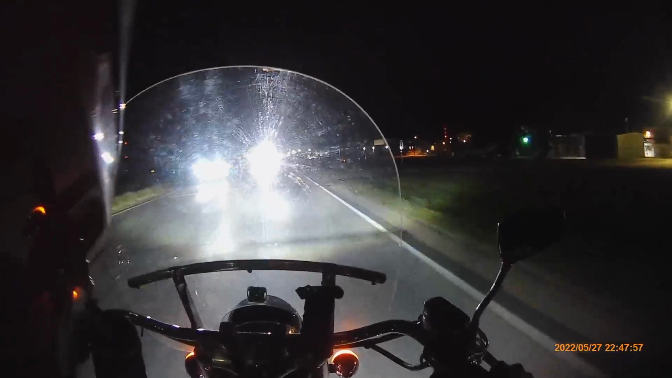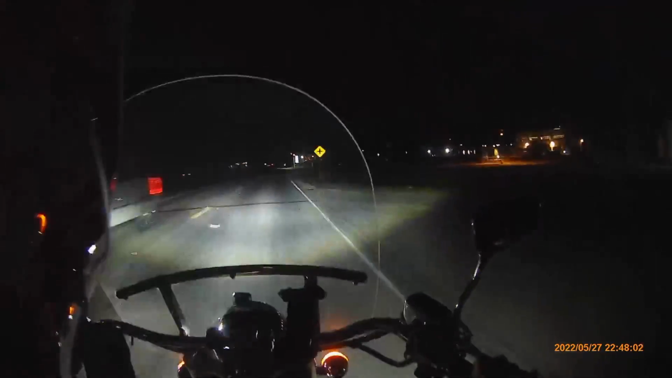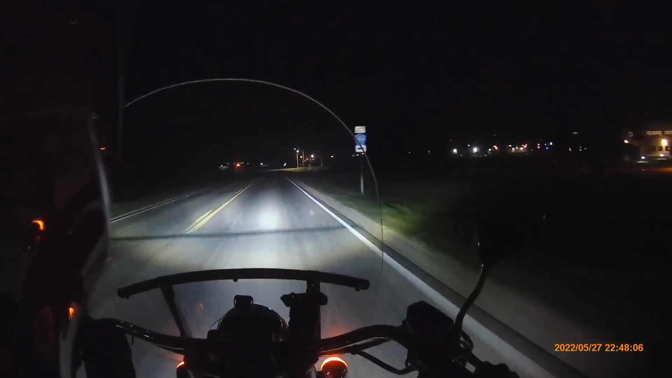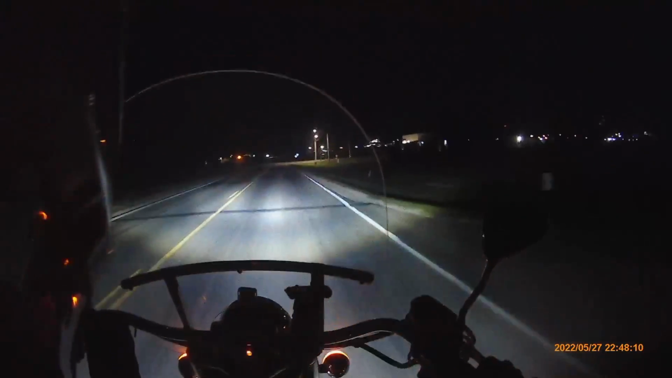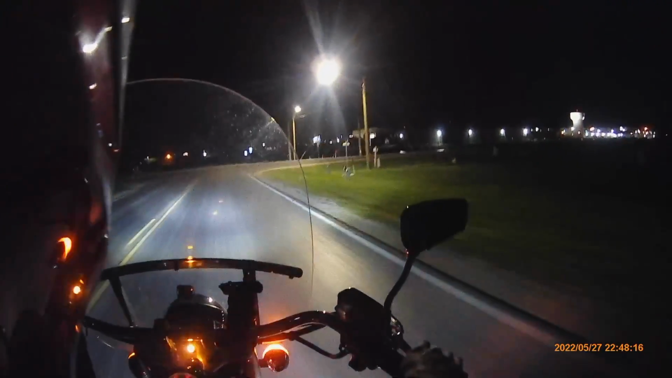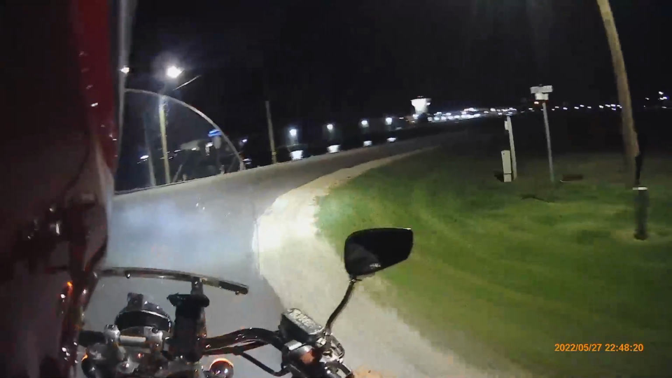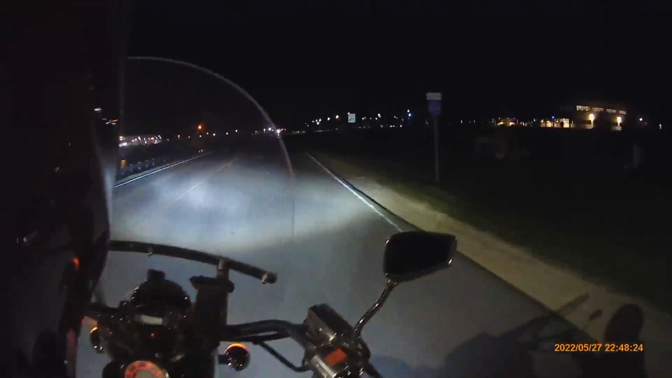You're on the wrong side of the road, buddy. Bicyclist on the wrong side of the road. I about slammed into him. That would not have been pleasant at 45 miles an hour.